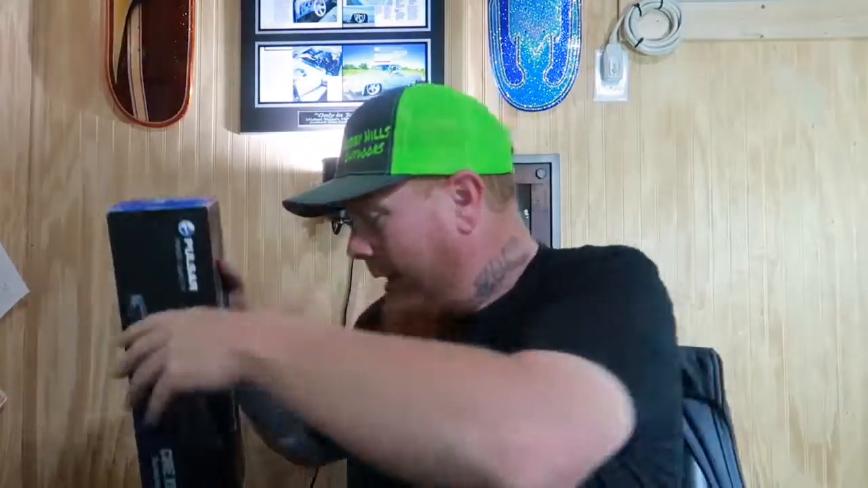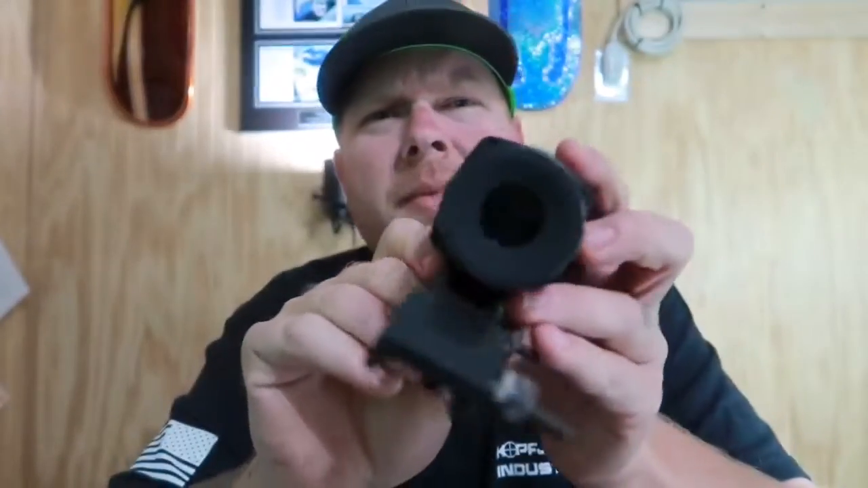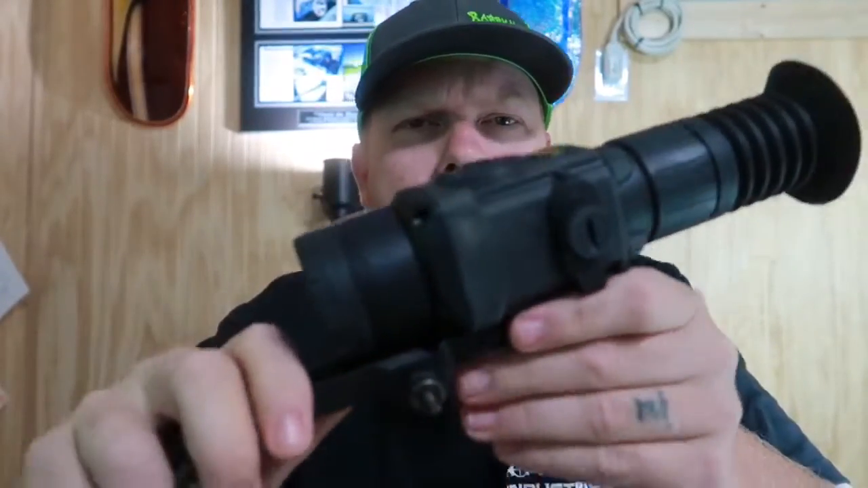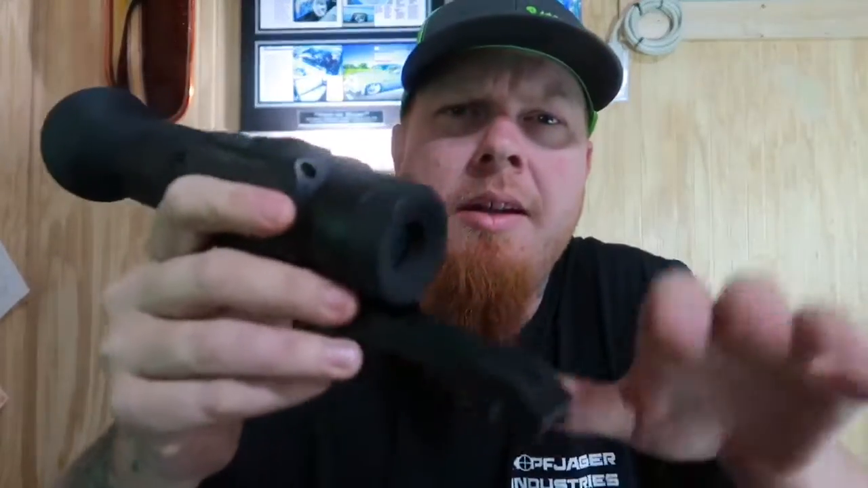Anyways, we're gonna set this aside and I'll actually show you the unit. So here's the unit. It's got a little lens cap here. You can close the front. This is a really nice scope. I've actually turned it on, stepped outside and looked through it a while ago. I haven't got it out in the field yet. We will be bringing you some action. You know, we're always out there killing pigs left and right, so we are gonna put this to the test.